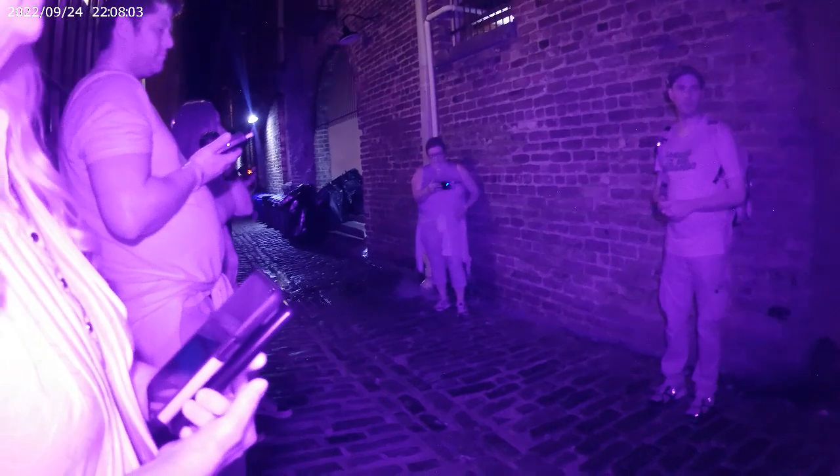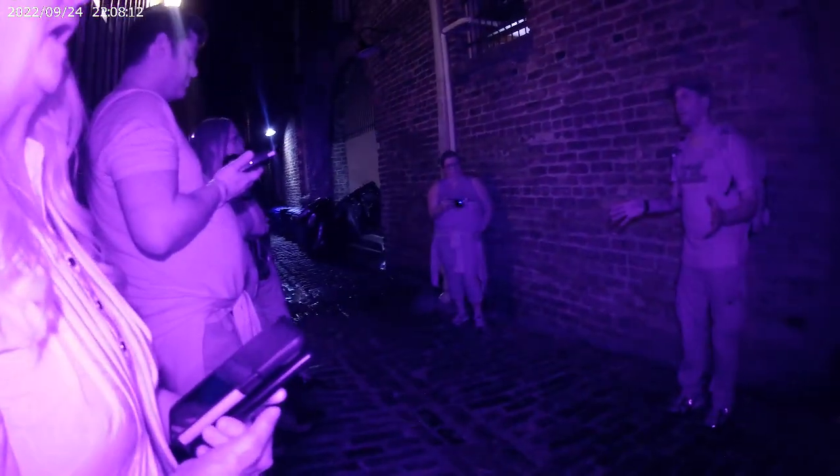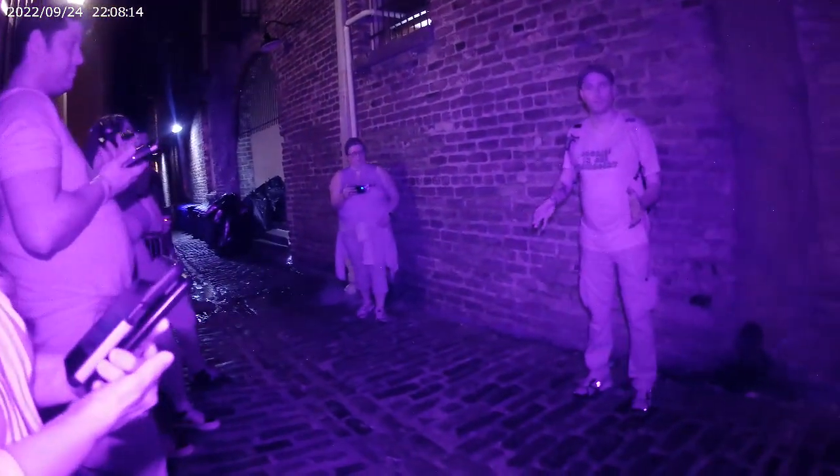Just be mindful that there's going to be other tours in that alley because it is a staple for Charleston ghost tours, just so you know. However, we're going to talk about it a little differently because you're ghost hunting. You're not actually sitting around a campfire listening to ghost stories. Allison, what do you got on your word list? Anything crazy before we leave?